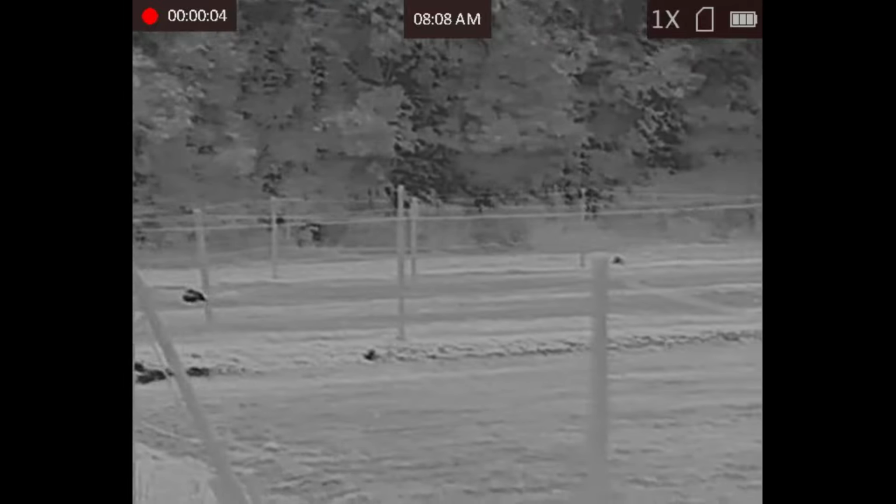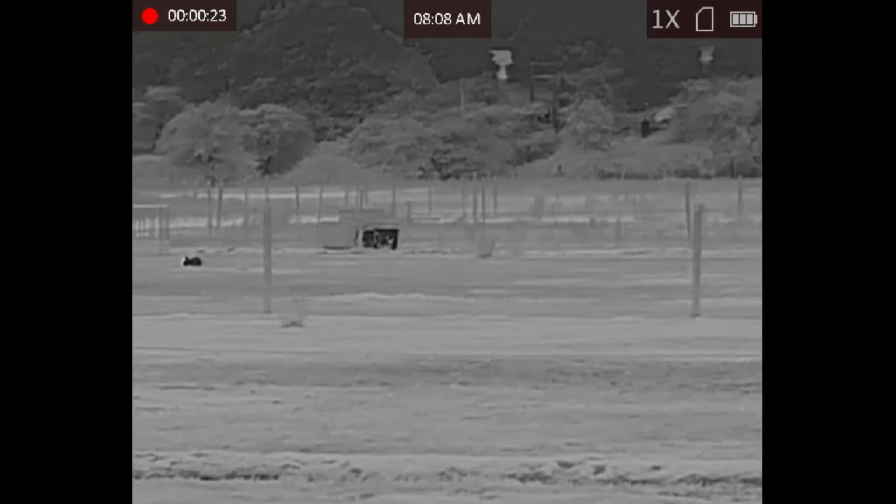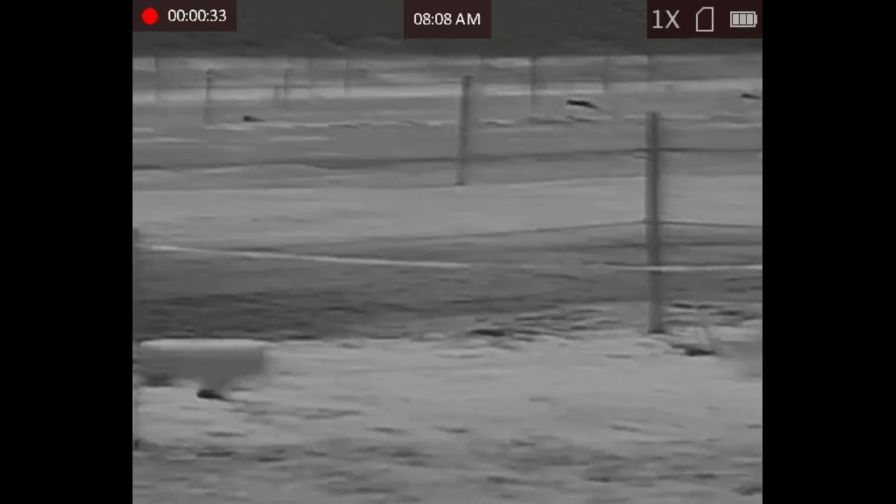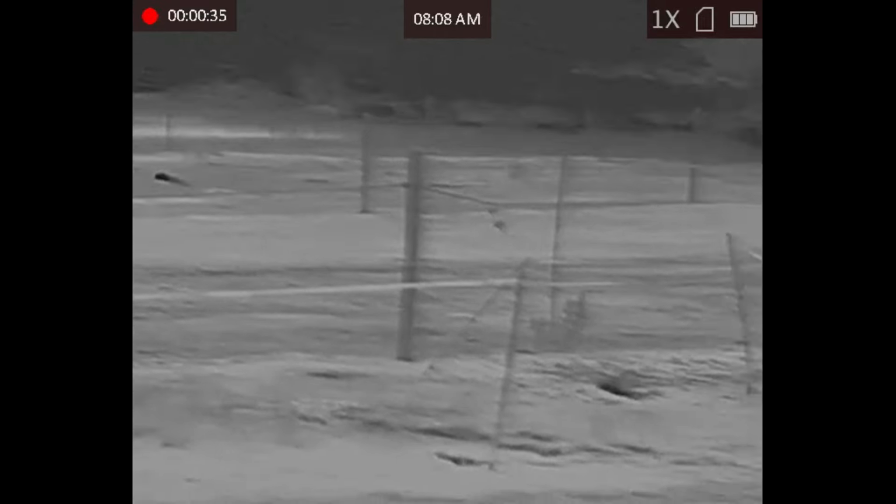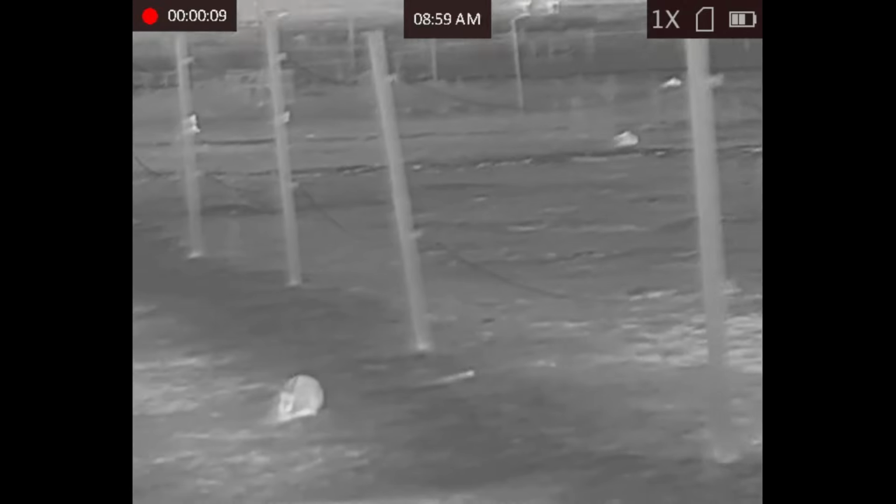This evening you join me on one of my rabbit permissions, and as you can see through the thermal, I think there's been a fair bit of summer loving going on up here because the numbers have gone through the roof. So we've come up here this evening to see whether we can drop the numbers for the owner and have ourselves a nice enjoyable night shoot.